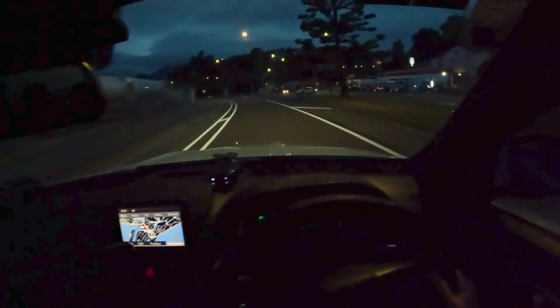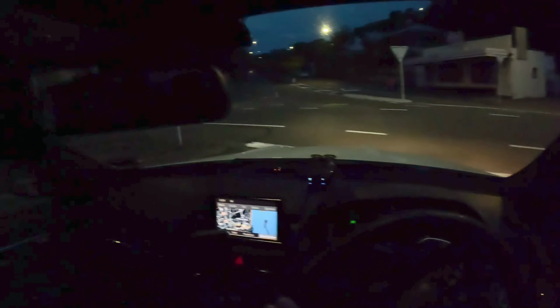Oh, there's a very steep hill over here. Go drive up here, eh? Watch how fast this car munches this fucking hill.